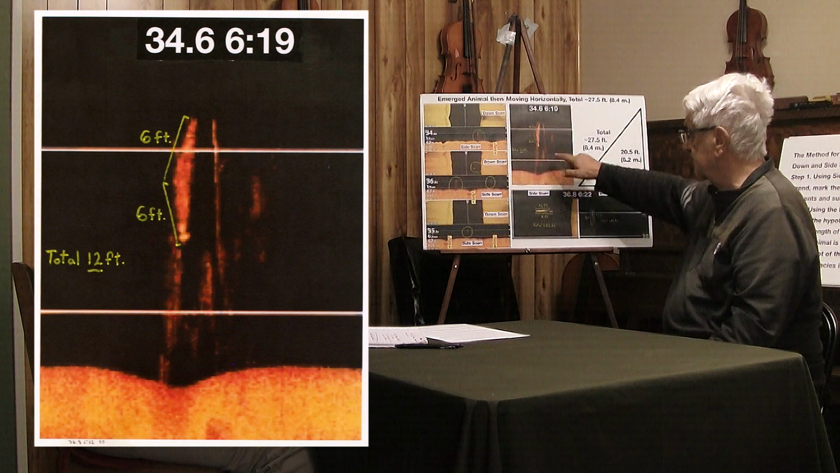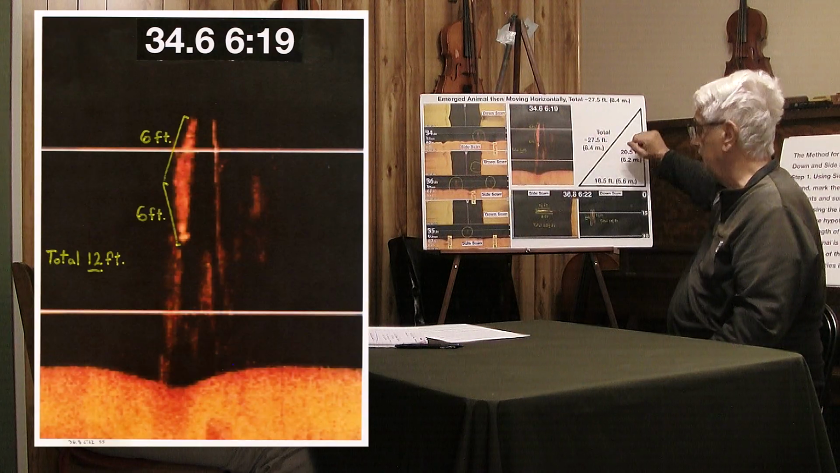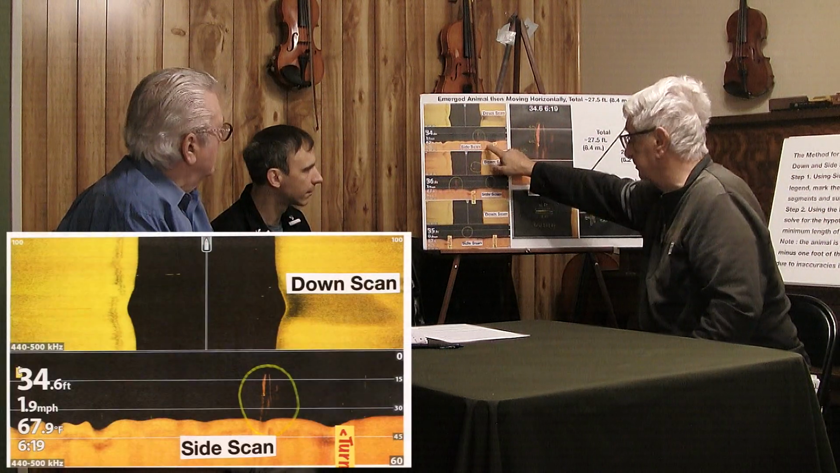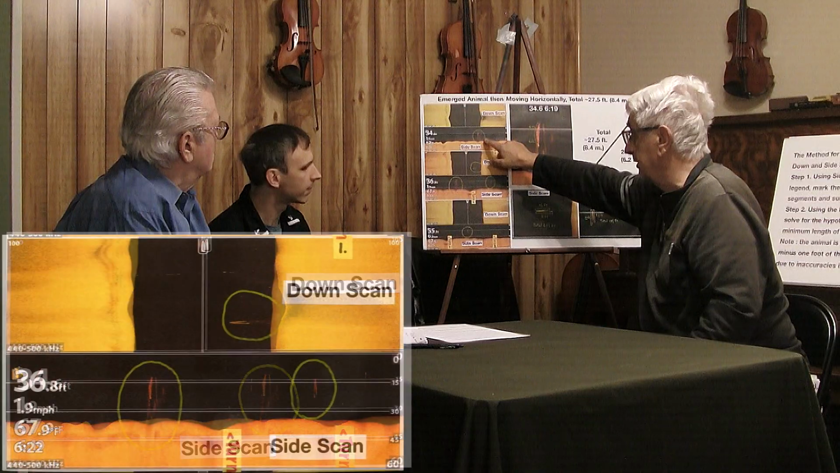This is a large, large animal that swims like a serpent. Again, you can see the debris coming off of here. I don't know what this is, probably debris, and the indentation where the hole would have been. Again, I saw it here, but I missed it here. Wasn't paying attention, I don't know.